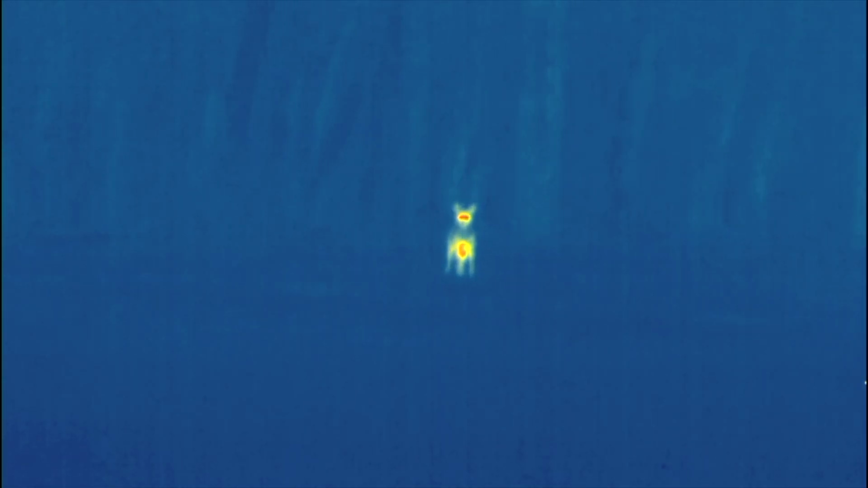Another coyote was working the same field about 30 minutes later. He was really close to us, within 50 yards. I really thought he was going to chase after this possum. Sorry for the shaky hands. This is being recorded with my Pulsar Axion XM30, my handheld thermal binocular.